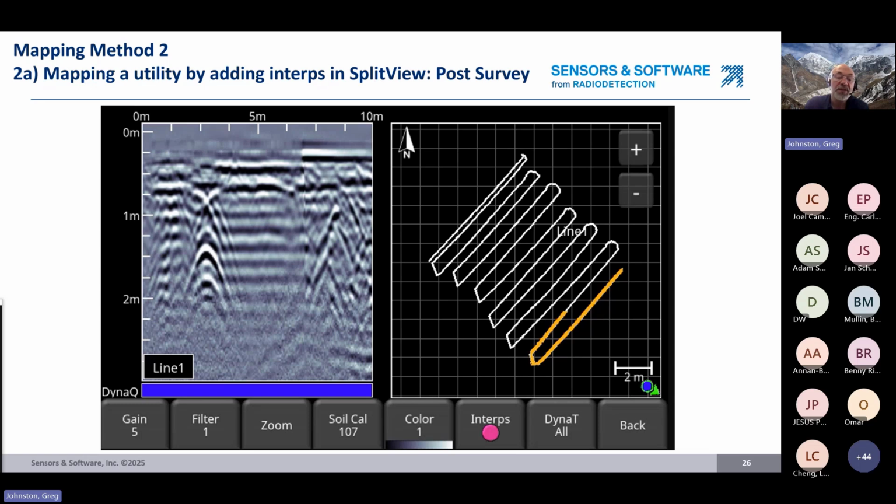On the right side of the screen is the bird's eye view or the map view of the survey area. You can see that the survey was a pseudo grid with the operator zigzagging back and forth over the target. The accuracy of the pseudo grid path is dependent on the accuracy of the GNSS used with the GPR system. The better the accuracy, the more accurate that path is.